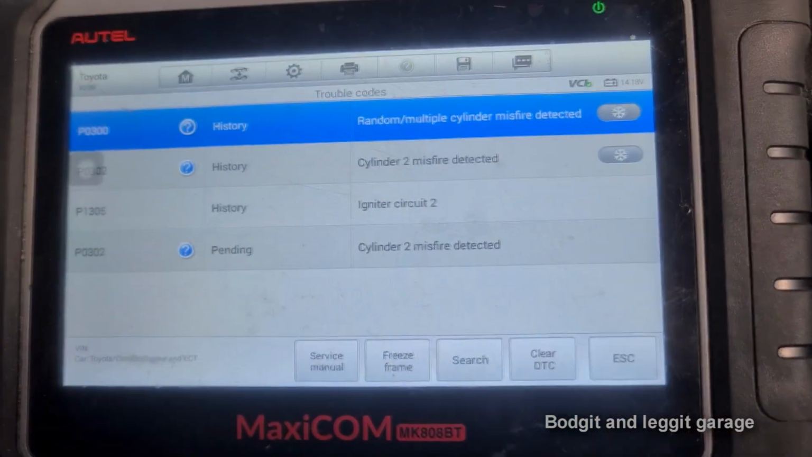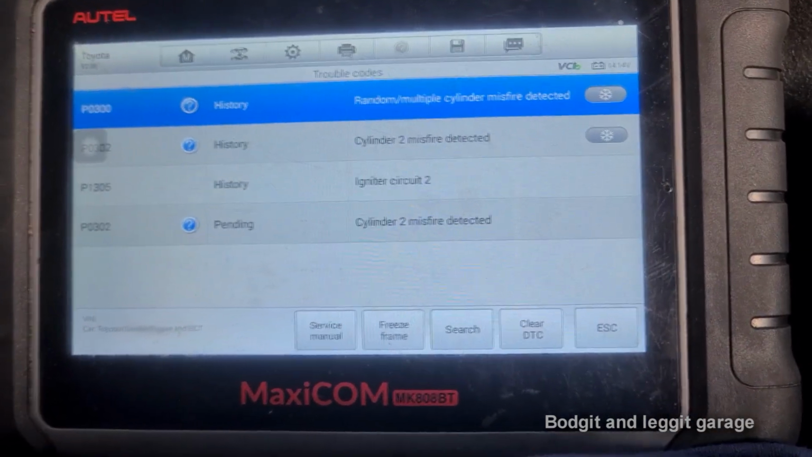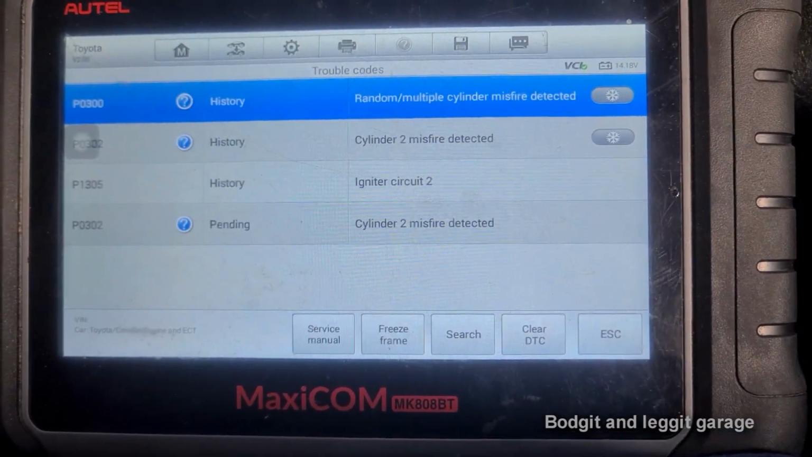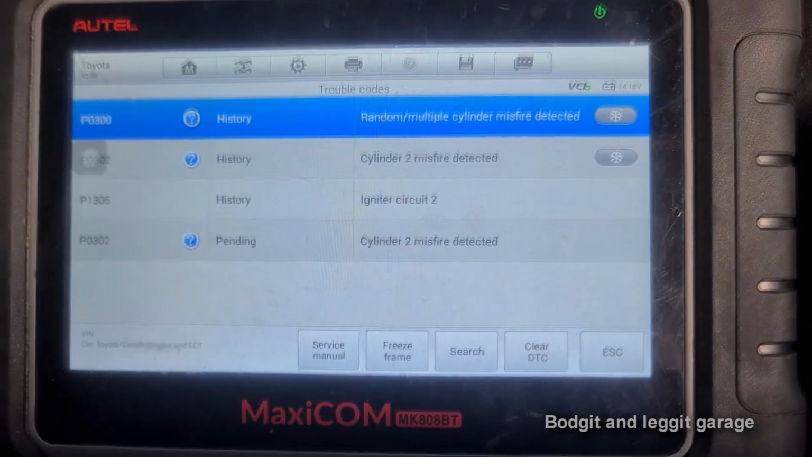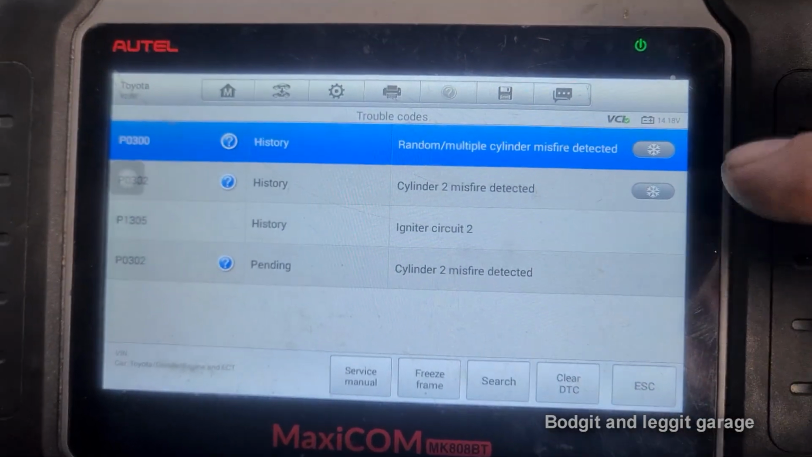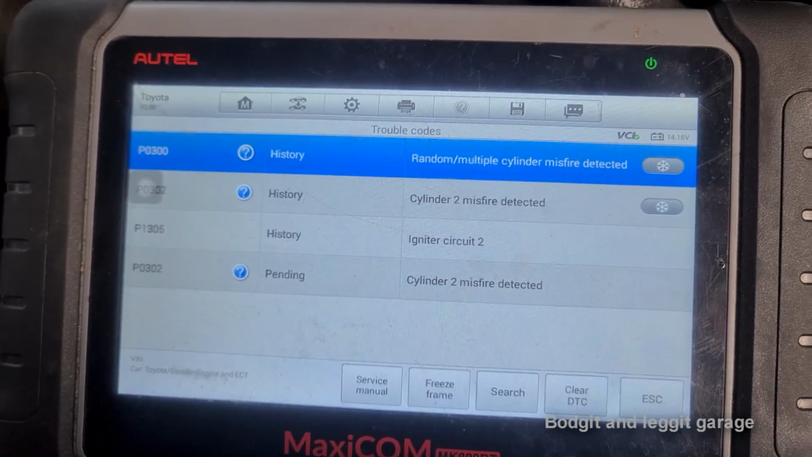I mean, technically speaking, you would want to replace all 4 coils with genuine ones, but most people won't do that because of the price of it, and I understand it. But with something like this, what will happen is, if the customer doesn't understand, you will replace one of the coil packs with a genuine or aftermarket one. That's entirely up to yourself.